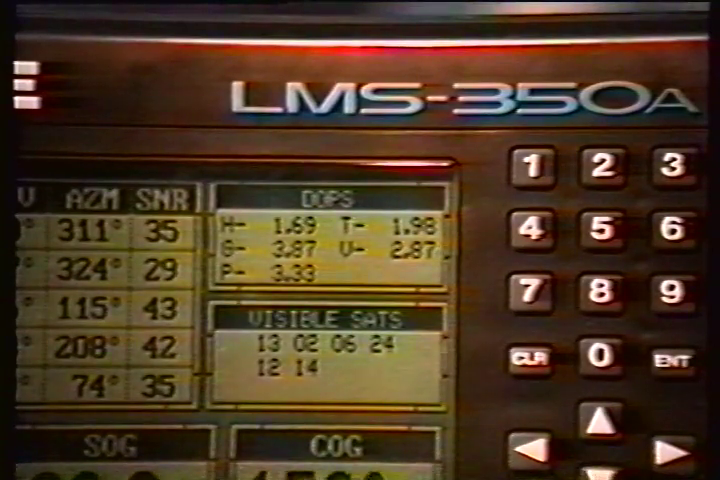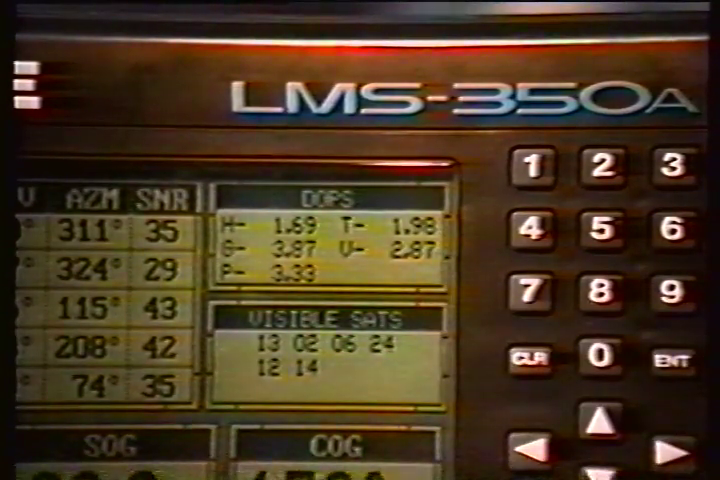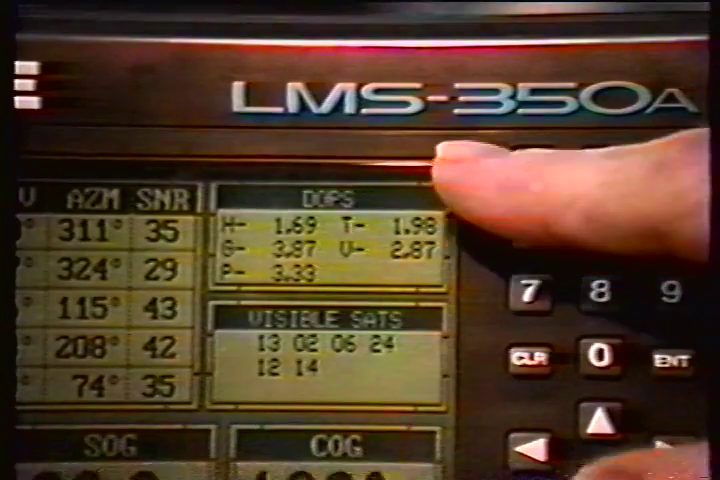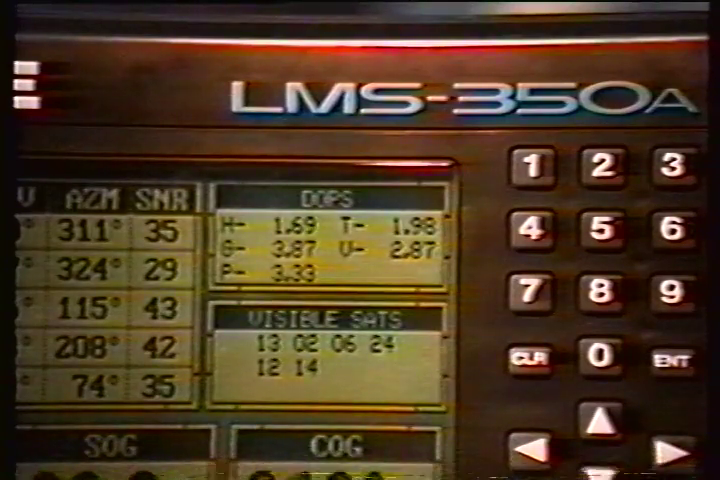The satellites that are visible in the sky from your position are shown on the right side of the screen under the Visible Sats heading. In the upper right corner of the screen are the DOPS displays. These show you the dilution of precision, the DOP, for the horizontal, HDOP, geometric, GDOP, position, PDOP, time, TDOP, and vertical, VDOP. The GDOP is the combination value of HDOP, VDOP, and TDOP. The smaller the GDOP's number is, the better.